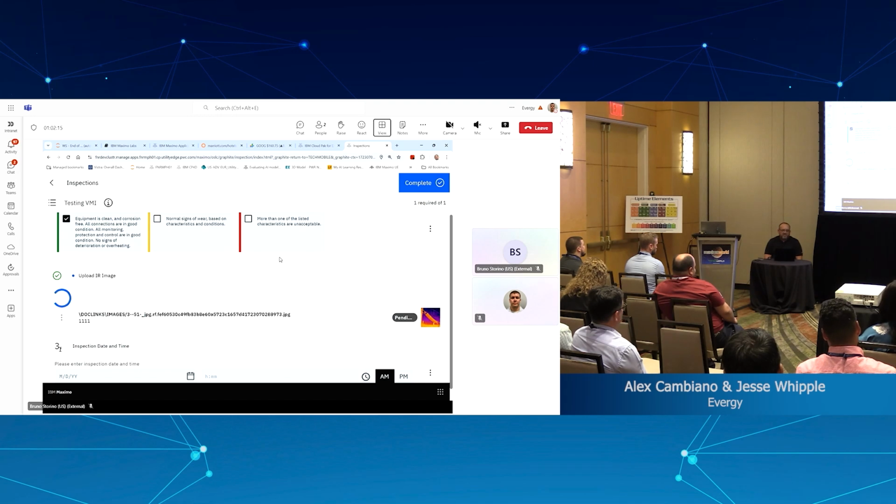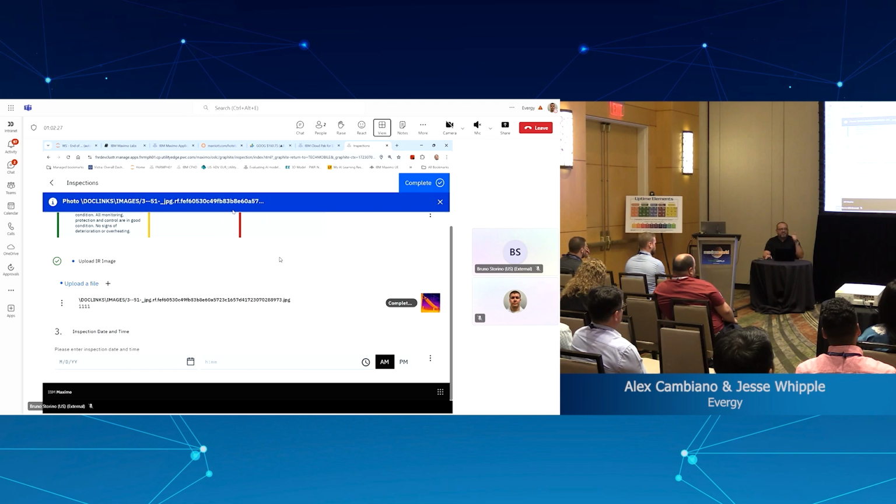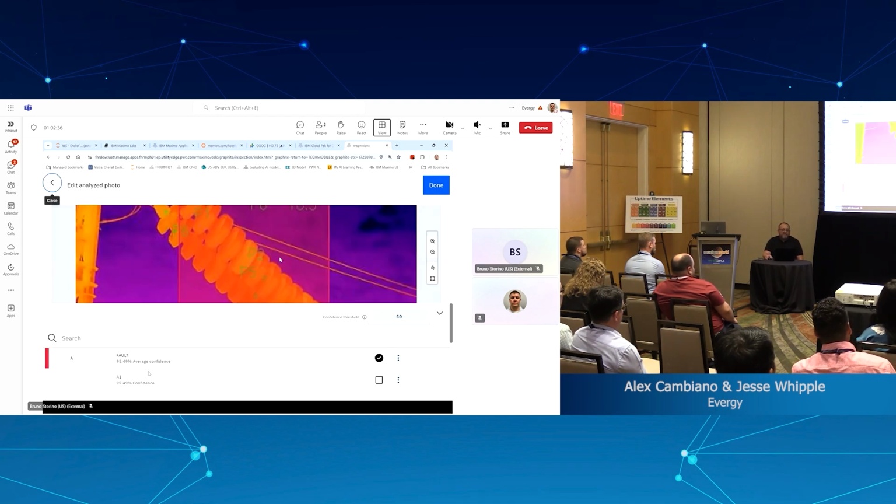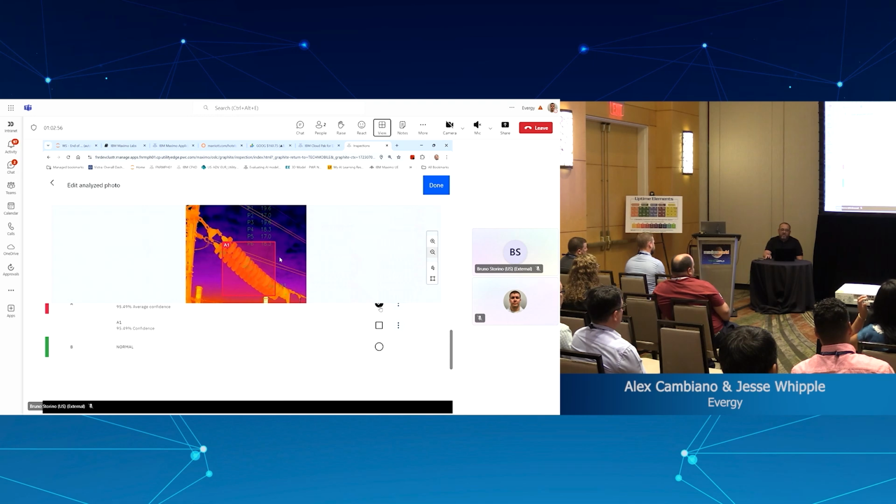But it doesn't take too much time as well. It's pretty straightforward. From here, you could even continue the inspection and go back. So we have the results. The results are in. So you go here to these 3 dots and you view the results. So it's faulty at 95% confidence, right? And it's showing where the machine learning model focused to come up with this diagnostic. Okay? So you can select that, or you can go to normal.